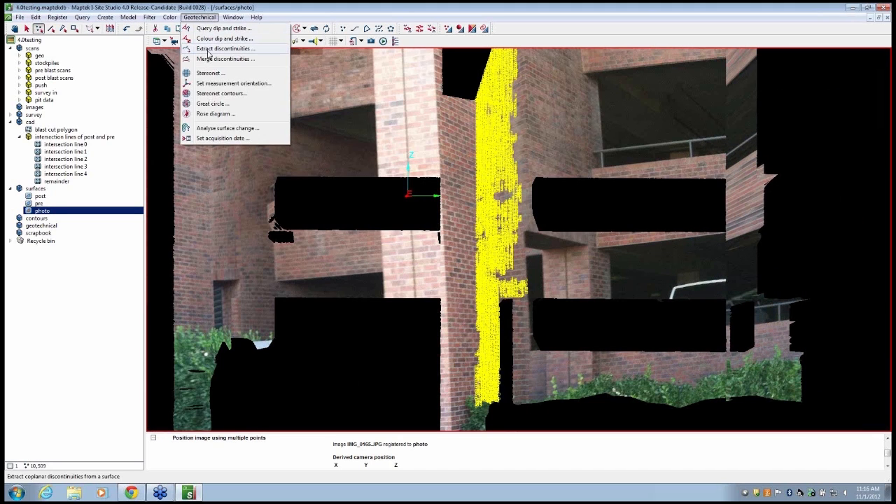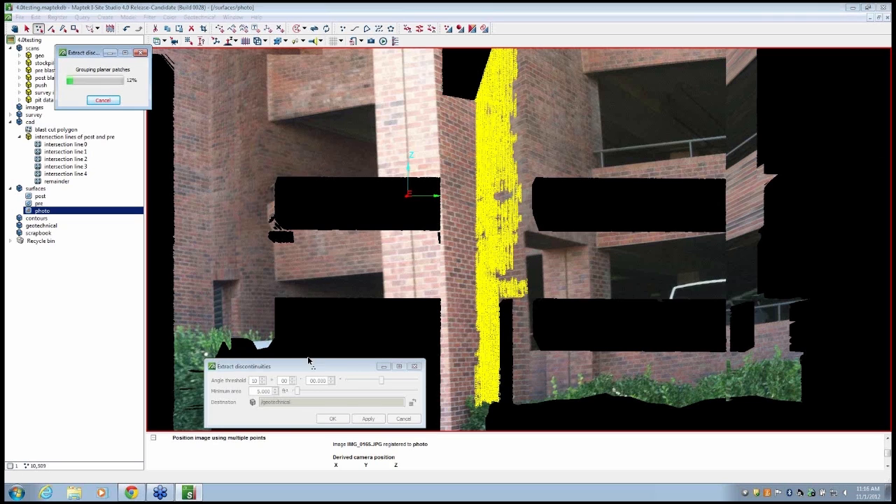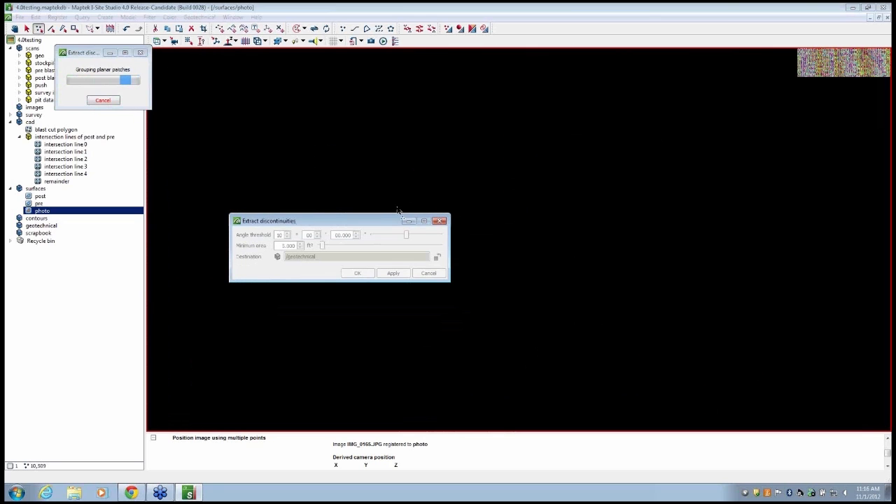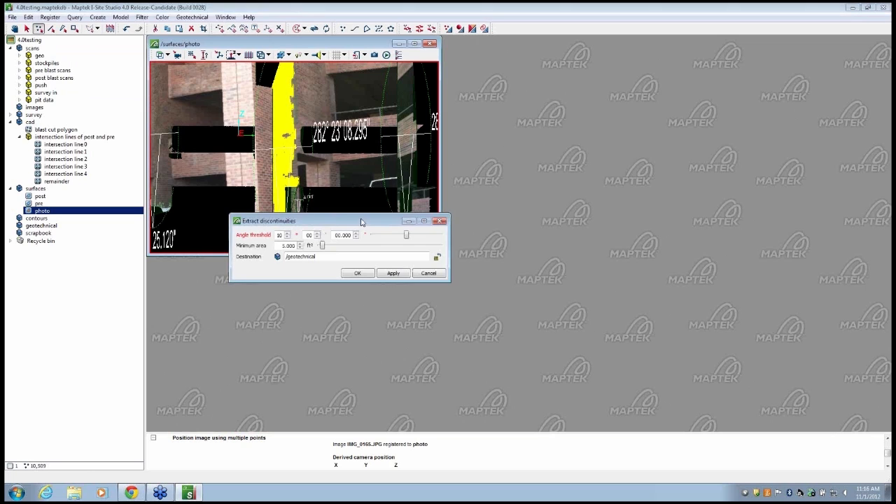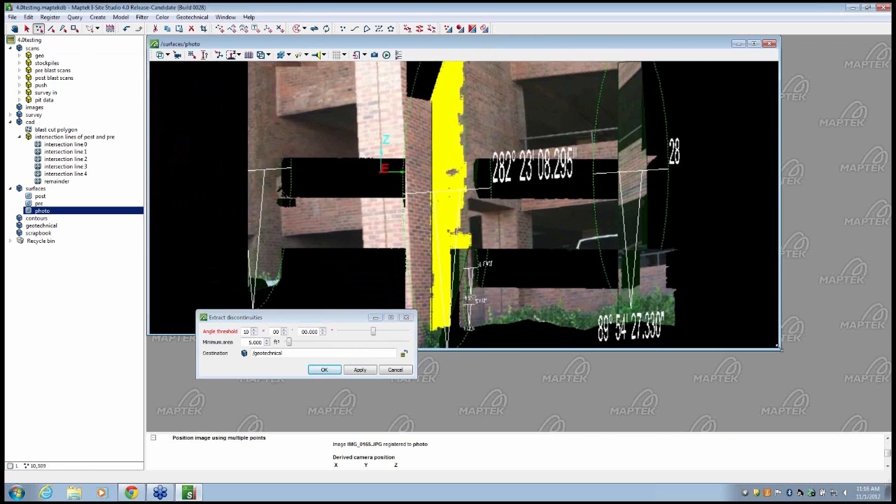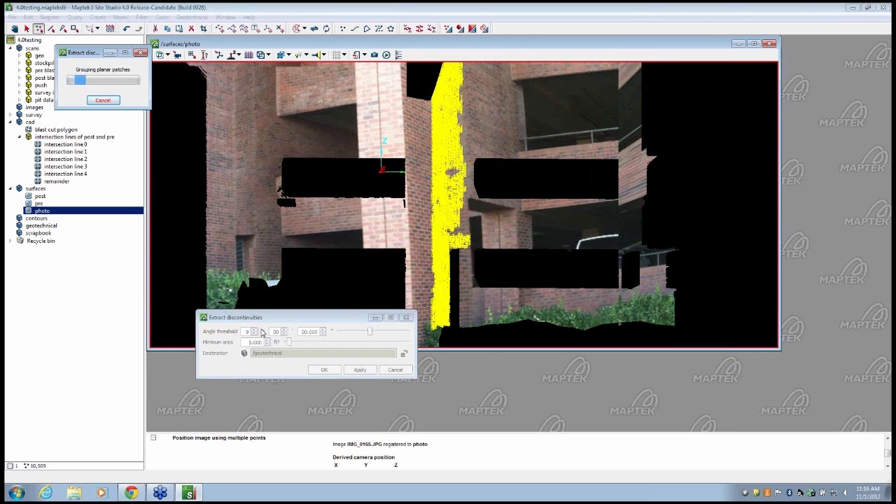And what we've added is the ability to extract discontinuities. What this does is it looks at the triangulation as a whole, and then it will go out and find all the other facets within that triangulation that fall within your set parameters. In this instance, we've got an angle threshold of 10 degrees, which is a default, and a minimum area of 5 feet, and you can adjust those. We could trim that down to 9 degrees, 8 degrees, whatever's going to fit your application.